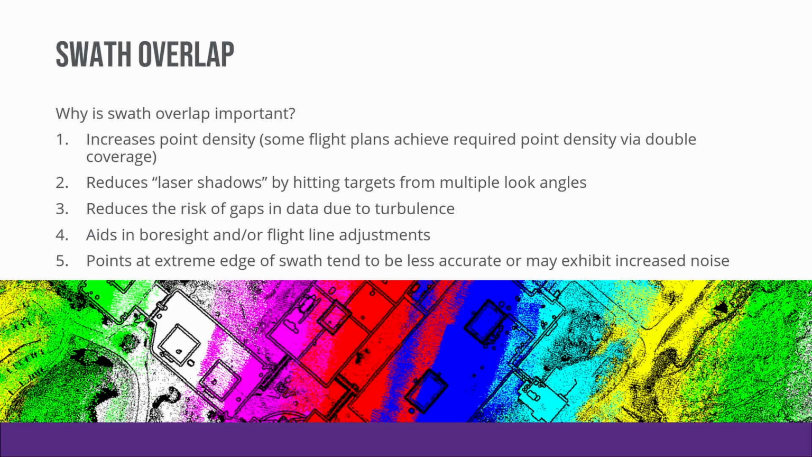And so when we actually get into processing the data, we apply what's called an angle gate. I'm kind of jumping ahead to the last point here. The data at the extreme edge of that swath tends to be noisy and less accurate. So when we're applying that angle gate, if we had a 90-degree field of view starting out, we're going to clip it down to 70, 35 degrees each side of nadir. So if you've got one flight line that was nice and level, and on the other the aircraft was rolling, it's very likely you'll end up with a void between those two flight lines if you don't have the proper overlap.